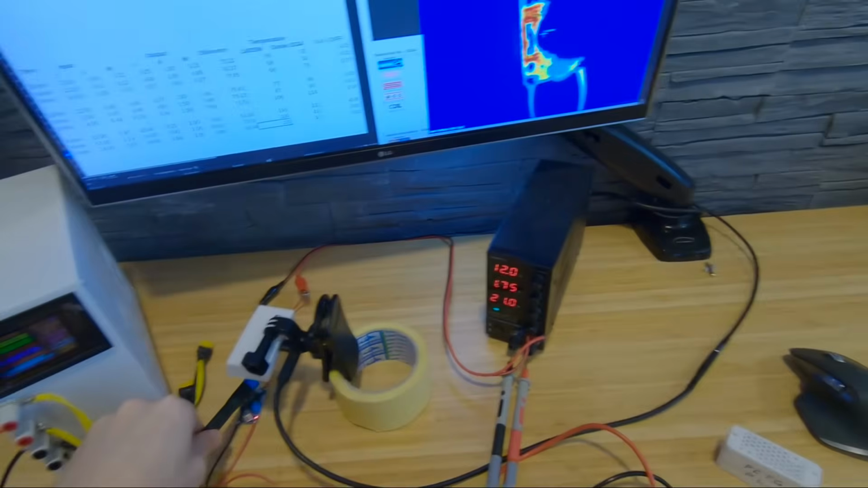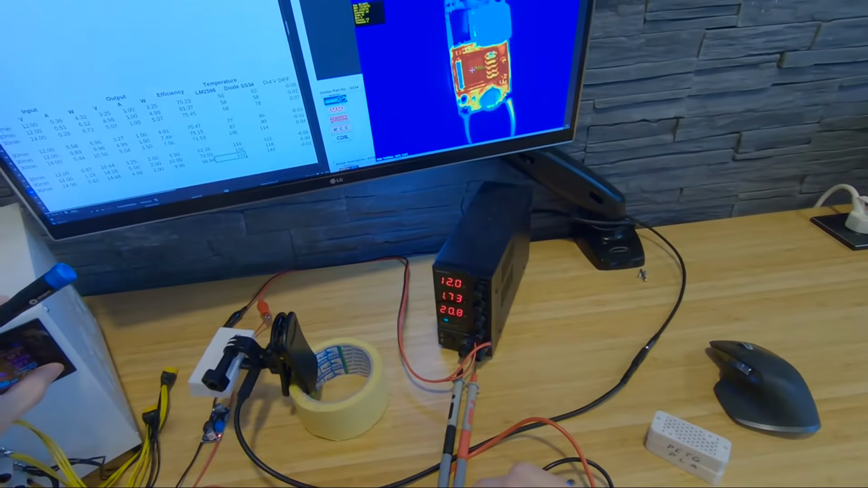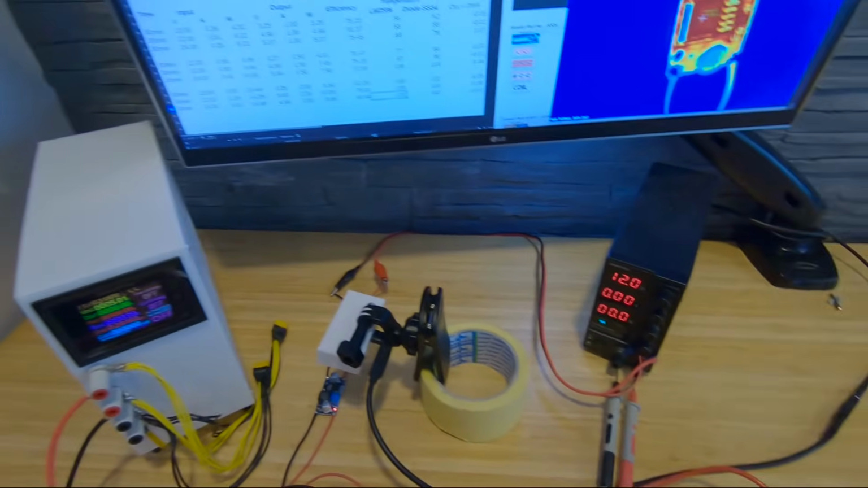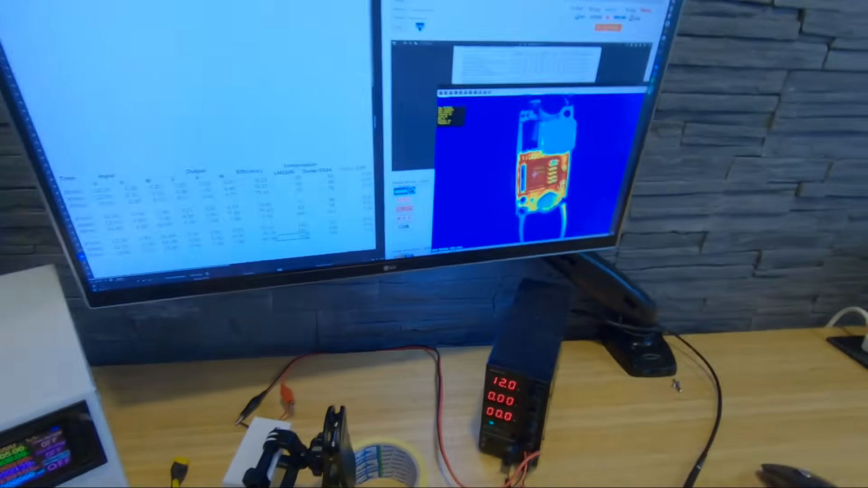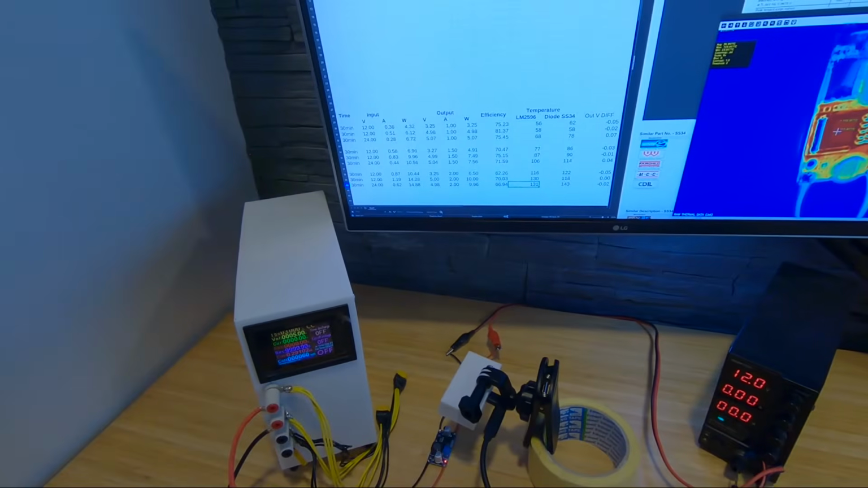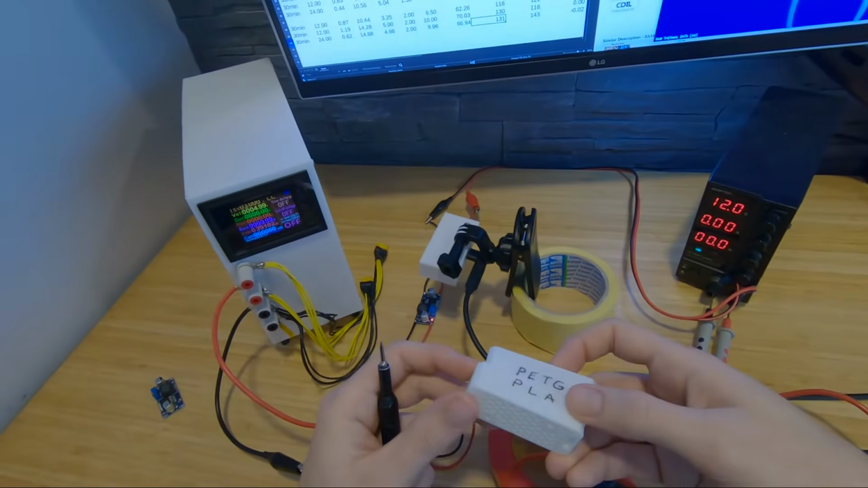And the diode is at 122. 138. Like no, and that was a minute. Like no. Like really no. Wow. Okay. Let's try to melt some filaments.